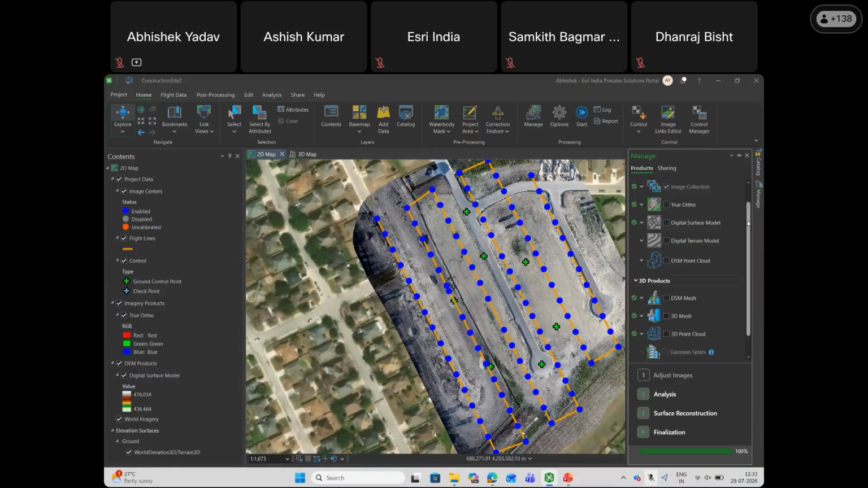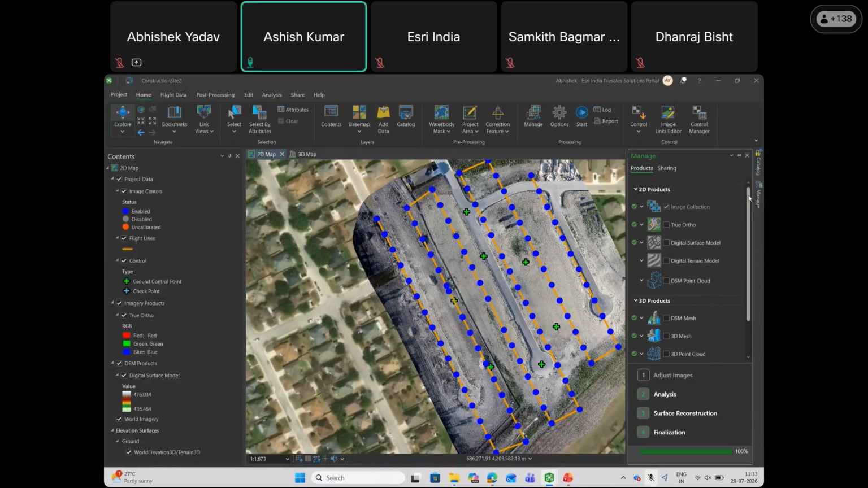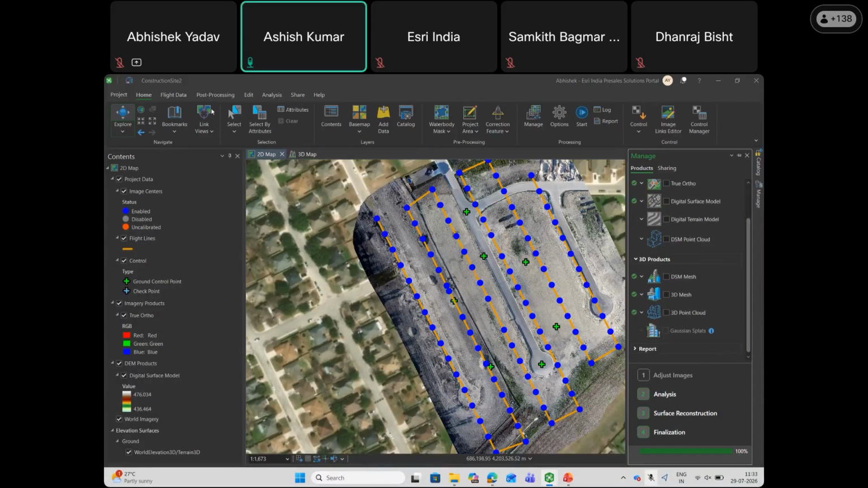So here you can see after creating the project, you can manage what products you want to generate. You can choose between those products and generate those geospatial products.